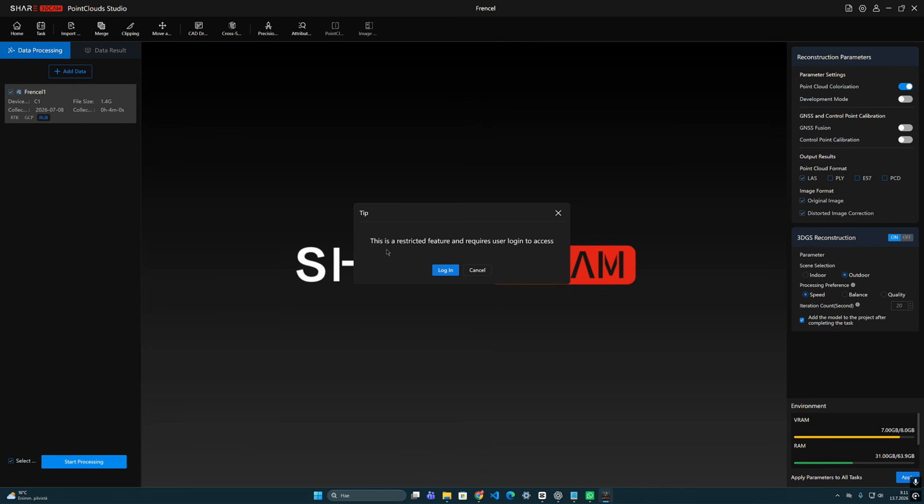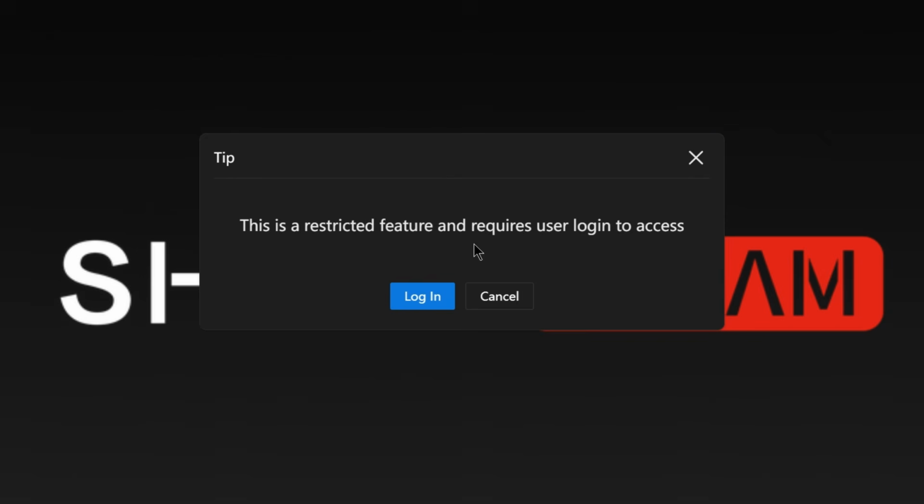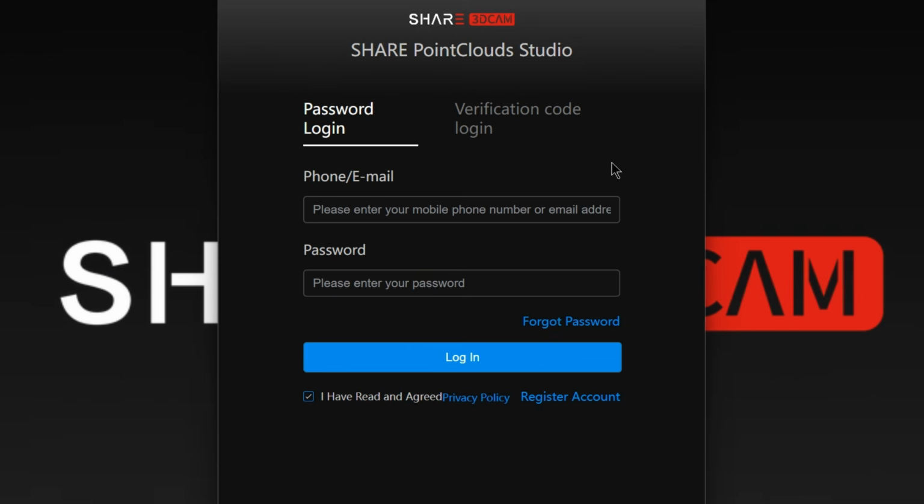Before PointClouds Studio allows you to use the 3D Gaussian splatting feature, you must first sign in to the Share account. At first, I found this requirement rather strange. The training is performed locally on my own computer using my own CPU, graphics card and system memory. So why should a local process feature require an online login?